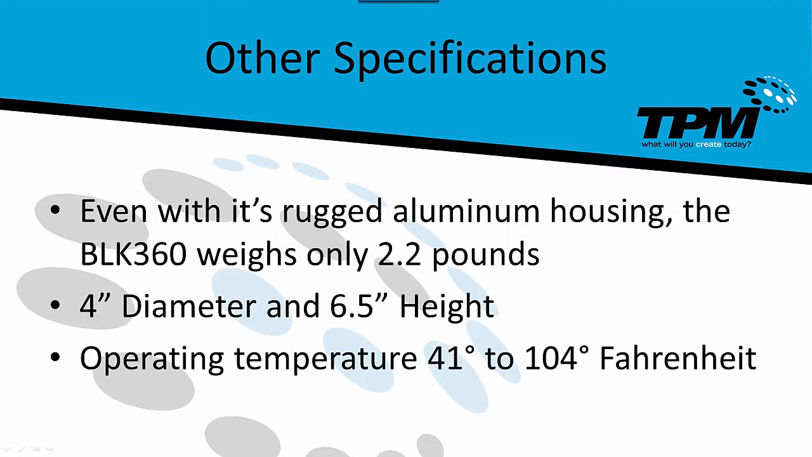Even with its rugged aluminum housing, the BLK360 weighs only 2.2 pounds. It's 4 inches in diameter and a 6.5 inch height. It is very easy to transport around the job site, to move from scan to scan, and for that matter, very easy to transport with you, whether you be going through an airport or any other form of transportation. The operating temperature is 41 degrees to 104 degrees Fahrenheit.